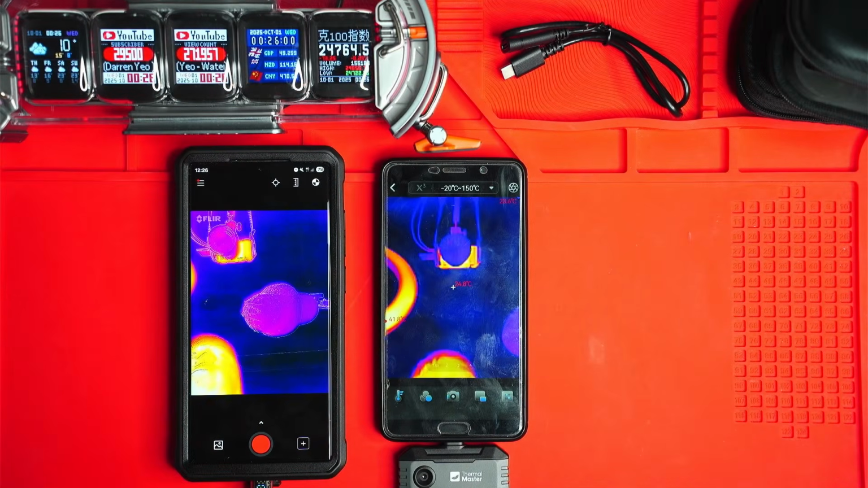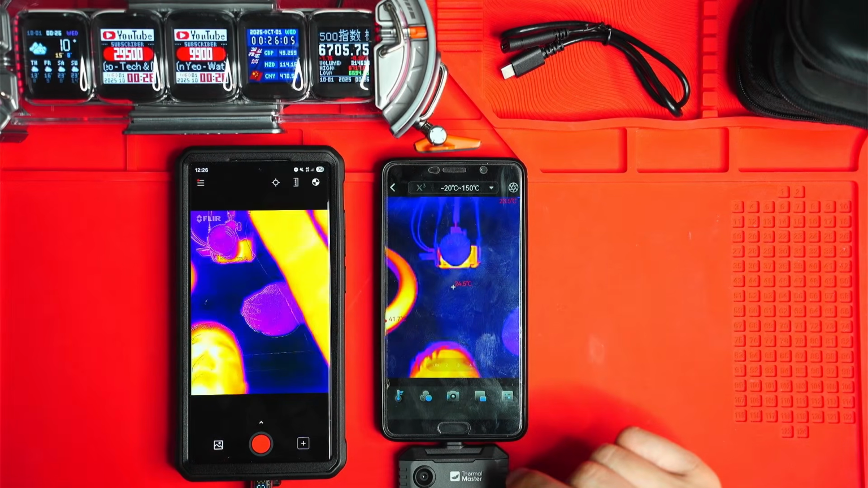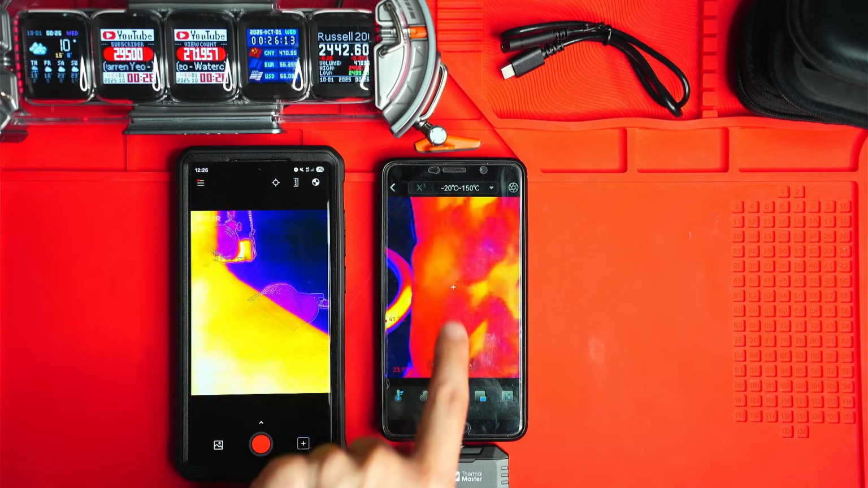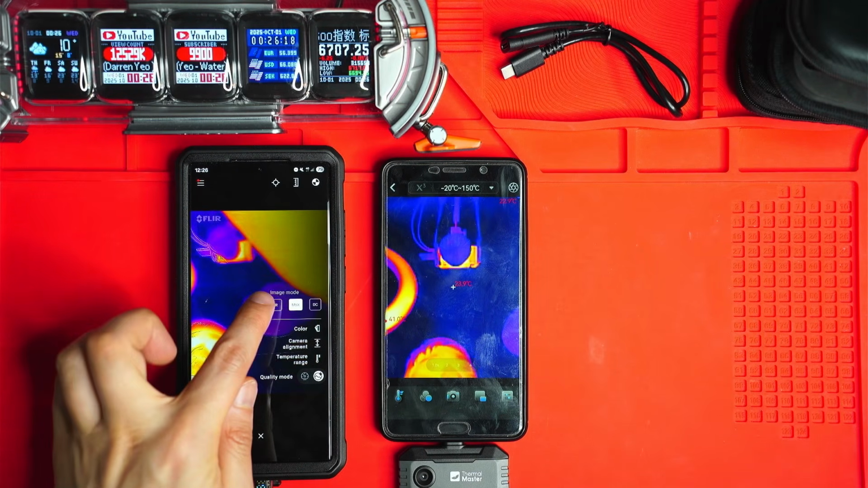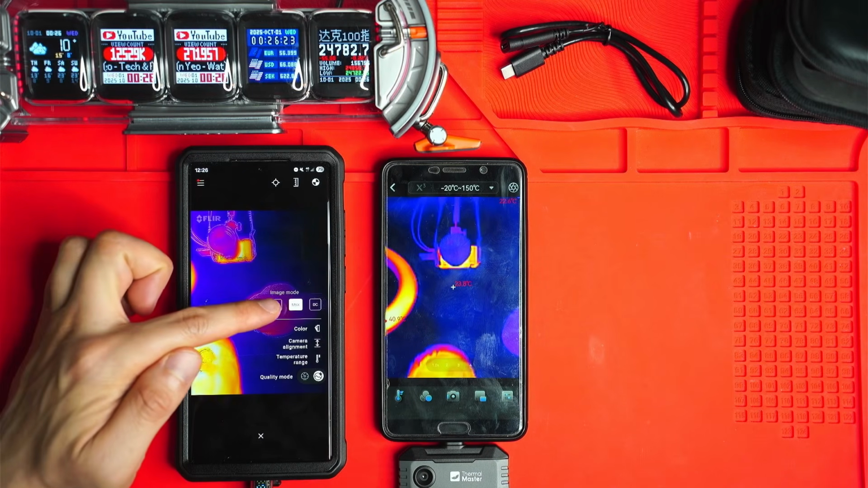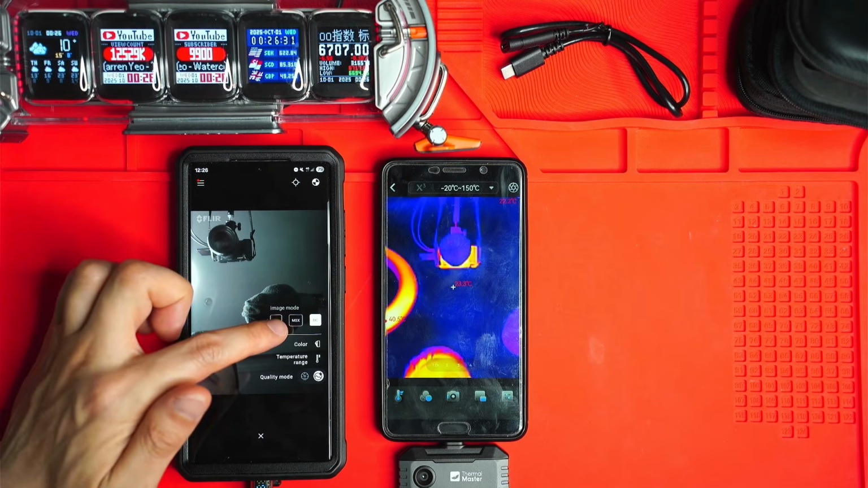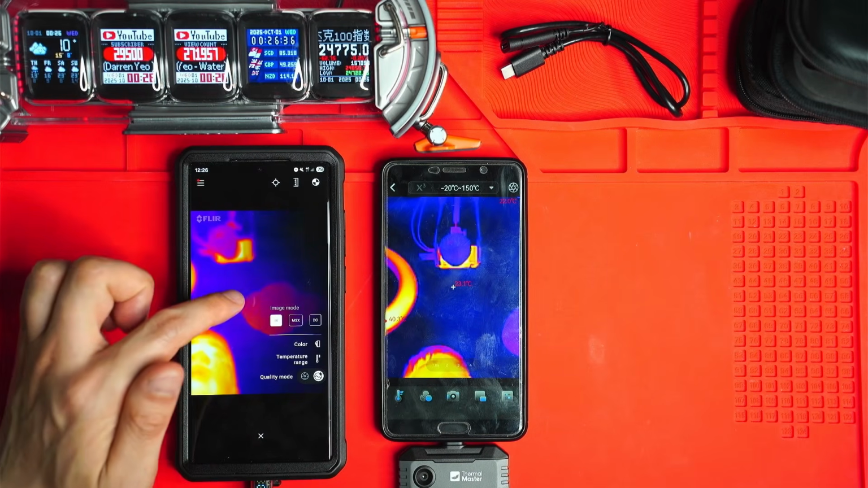Alrighty, so I want to do a little comparison of the applications for both of these thermal cameras. So with the FLIR One Pro here to the left, you can see I've got the MSX overlays activated, and basically you press this plus button on the bottom right and you can select from just normal infrared like that, MSX, which is like the overlays, so it kind of creates these lines, edge detection, I suppose, and then DC, which is just like normal camera mode. I don't know why you'd have that on there, but you can select that anyhow.